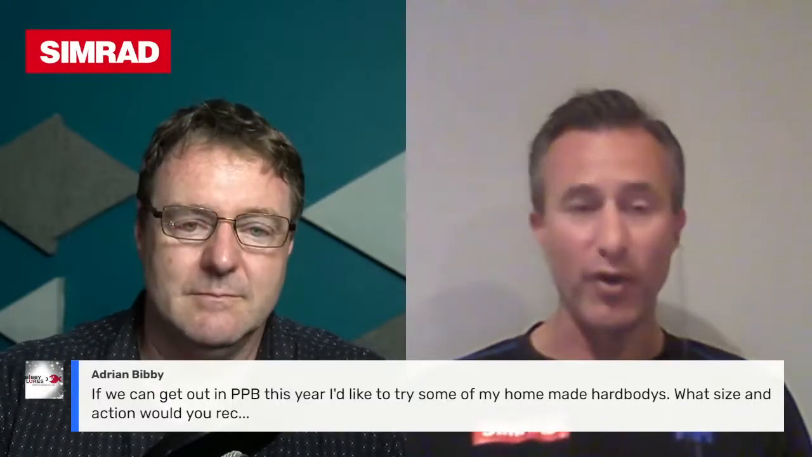Would shallow divers work at 1 to 2 metres? Look, they would if the fish are up there, but generally speaking, anything in Port Phillip Bay, generally anything mid-water to the bottom is where you tend to find the fish. You will find them up higher, and you will catch them up higher, and I've caught them trolling for salmon.